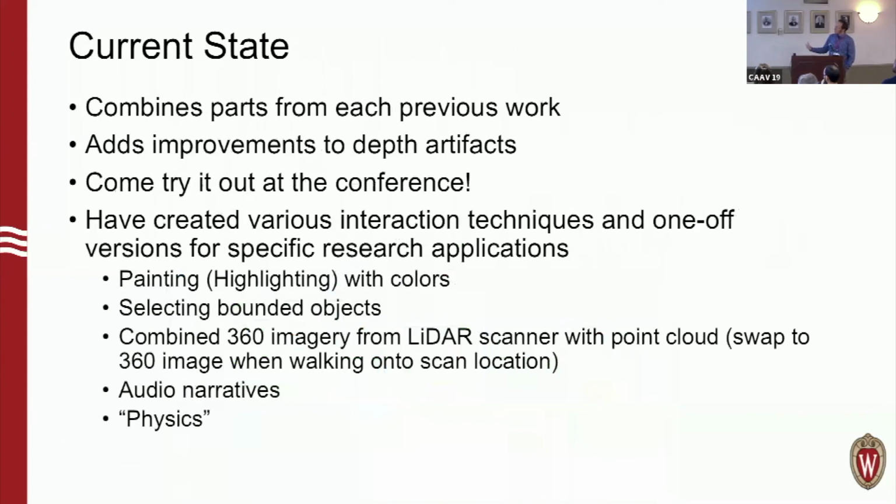Unfortunately, I'm not gonna get into too many details of where we're currently at, but it more or less combines approaches from the past two approaches and adds additional improvements to some of the depth artifacts that resulted from the reprojection concept. I'll have it on demo here at the conference starting tomorrow, most likely, maybe today a little bit still, and I've got some different data sets we can take a look at if you're curious.